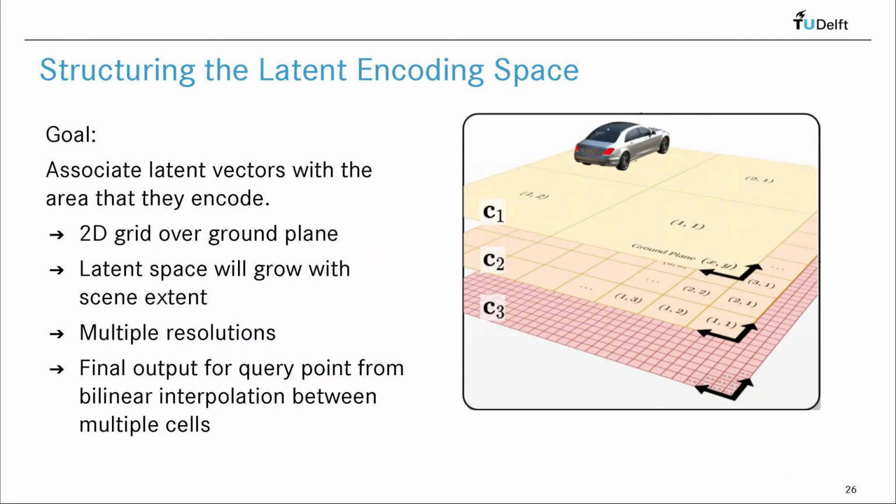To improve the performance of the encoder, we limit its spatial support. Thus, we employ a grid over the ground plane of the scene, and the encoder only covers the area of a grid cell. To capture details at multiple resolutions, we employ 3 grids of various spatial resolutions.